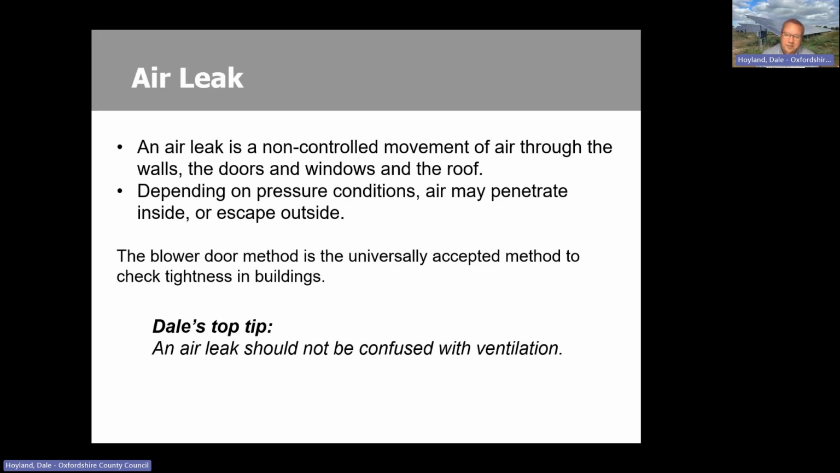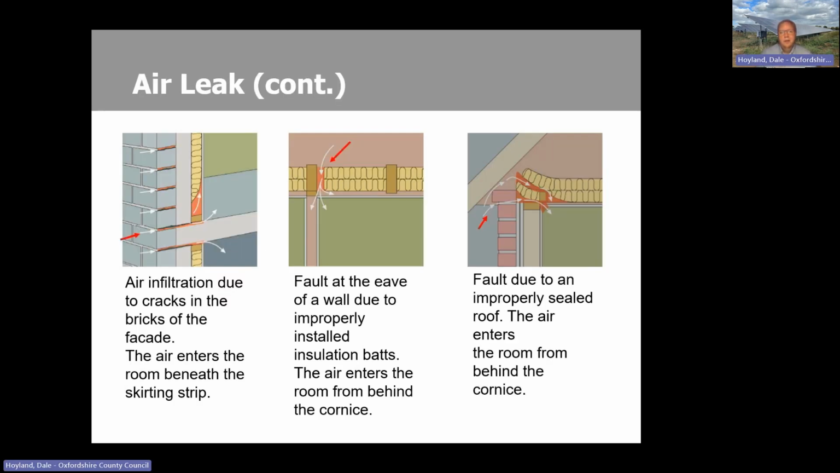But when it's a cold winter's night and the heating's on, then clearly you want to be able to reduce that ventilation right down. And this is what you can't do with an air leak. So drafts and such like are there even when you don't want them to be. Lots of reasons, obviously, for air leaks: poorly fitting windows, doors, whatever it might be, infiltration due to cracks in the bricks.